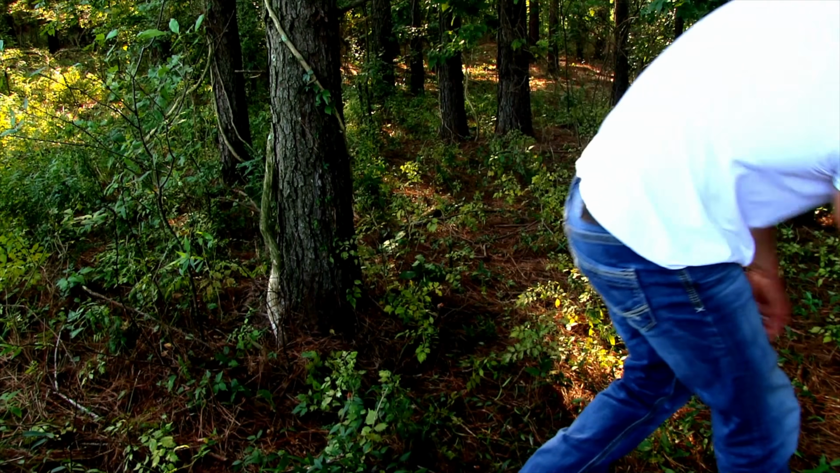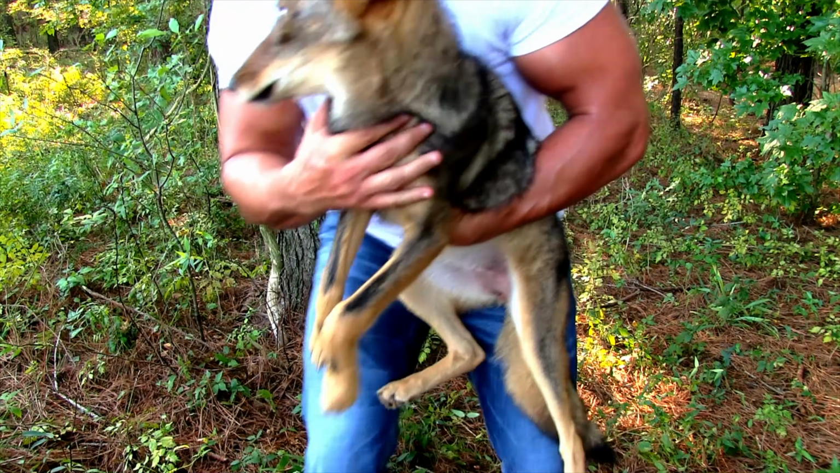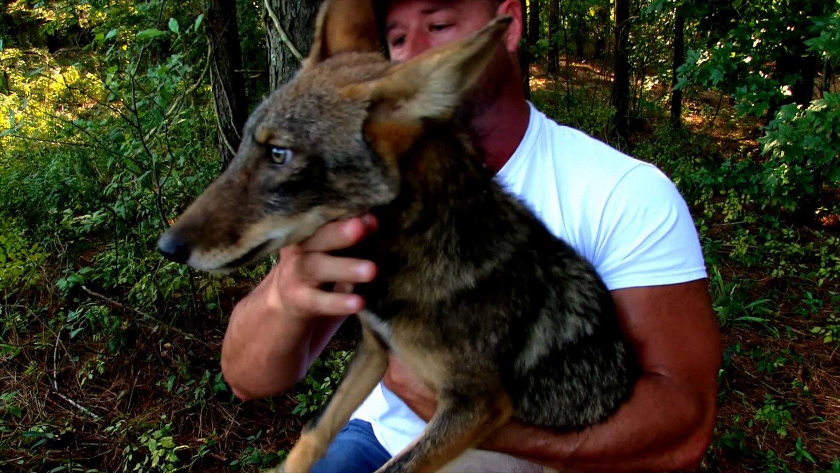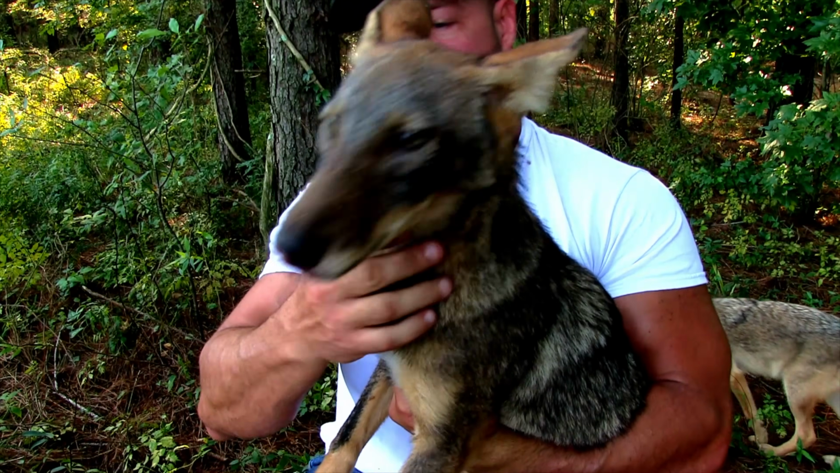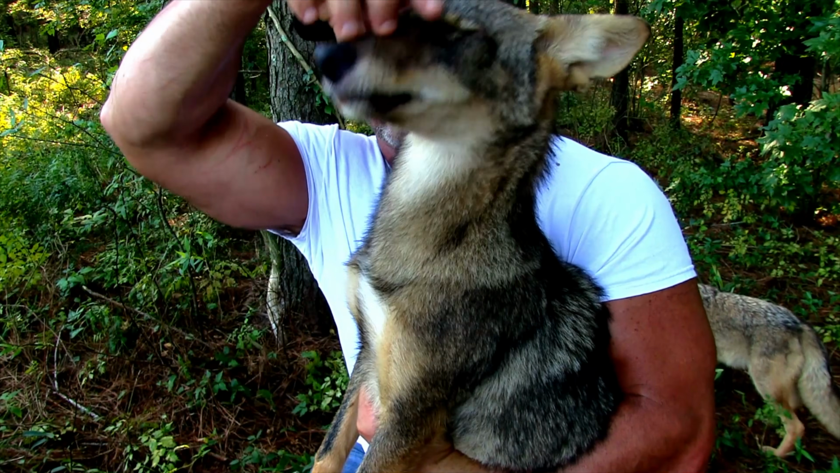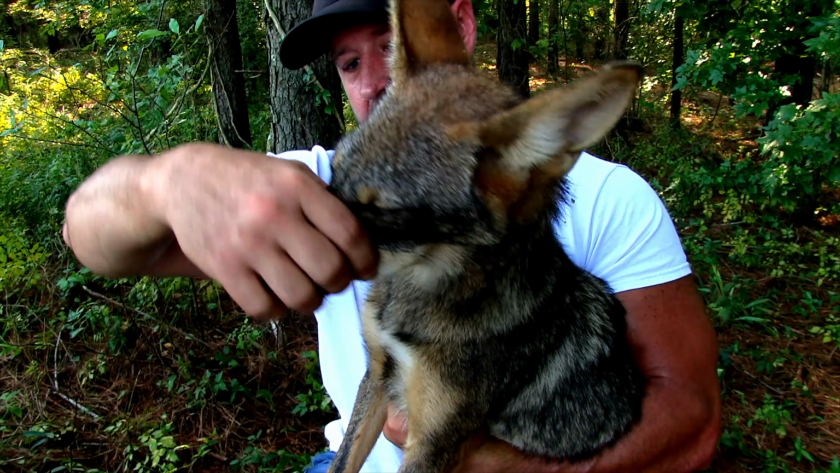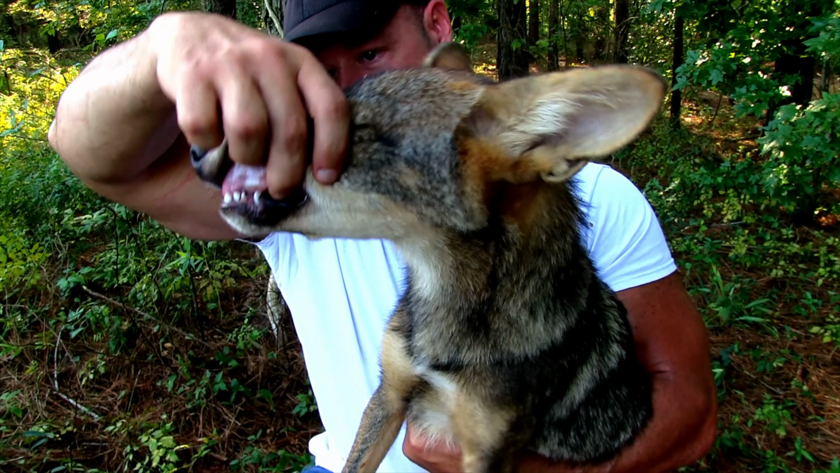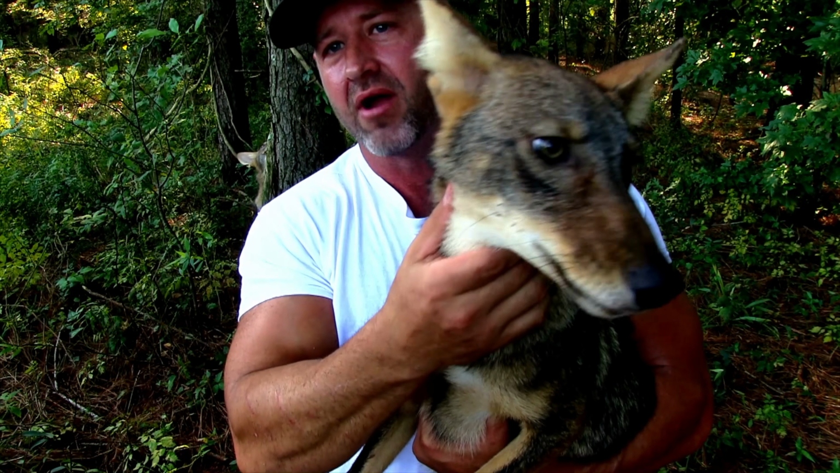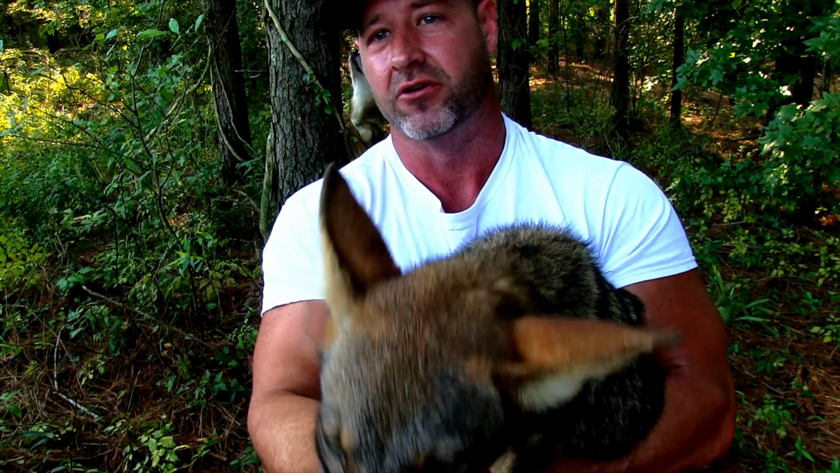Now I'll show you. I've got Rue right here. This is the female pup, big female pup. As of yesterday, we'll check her today, she still had her baby teeth. And she does. They should be about a 1/4 inch longer than what they are right now, just because they broke the tips off of those baby teeth.